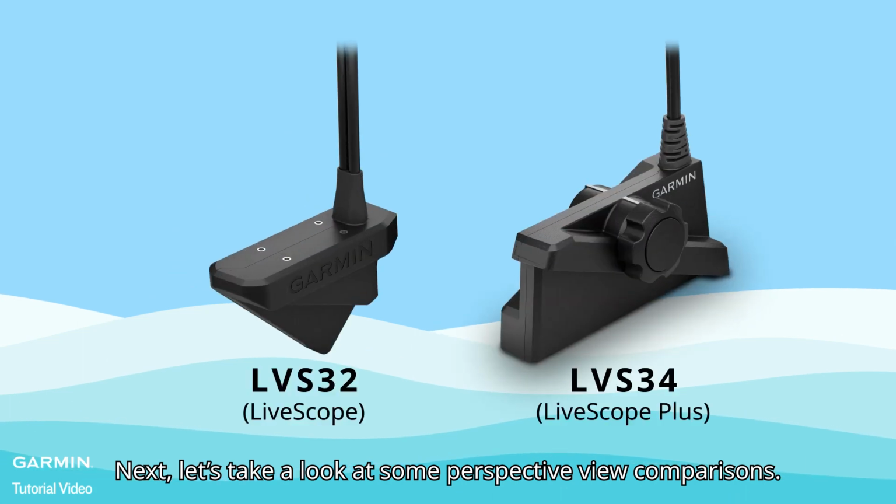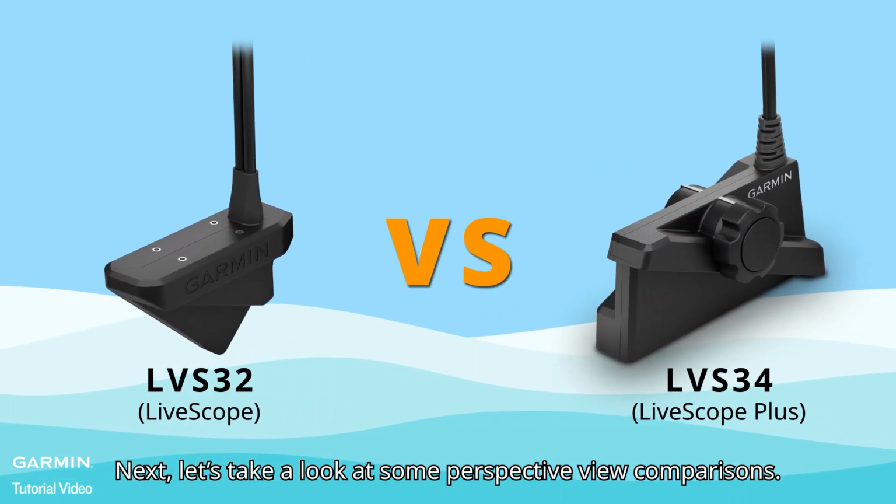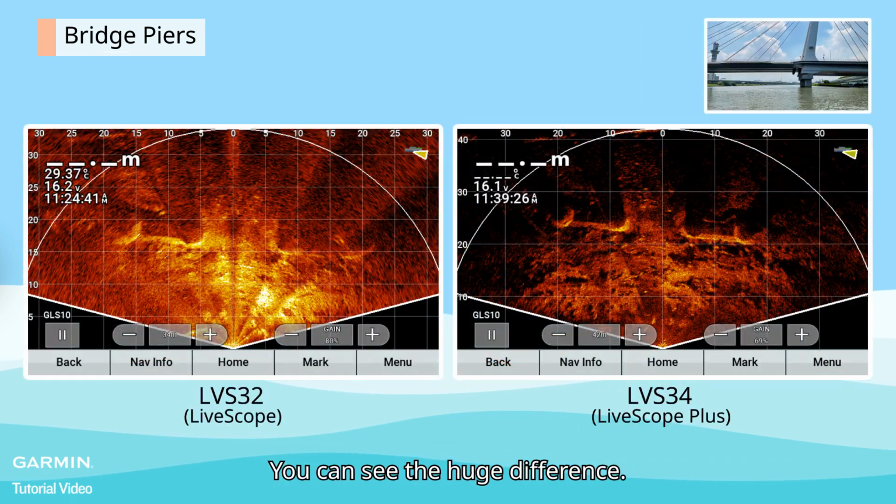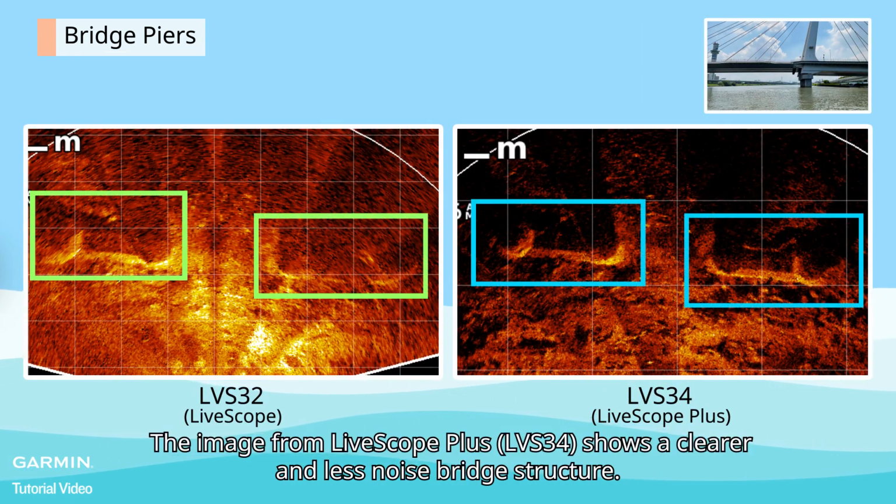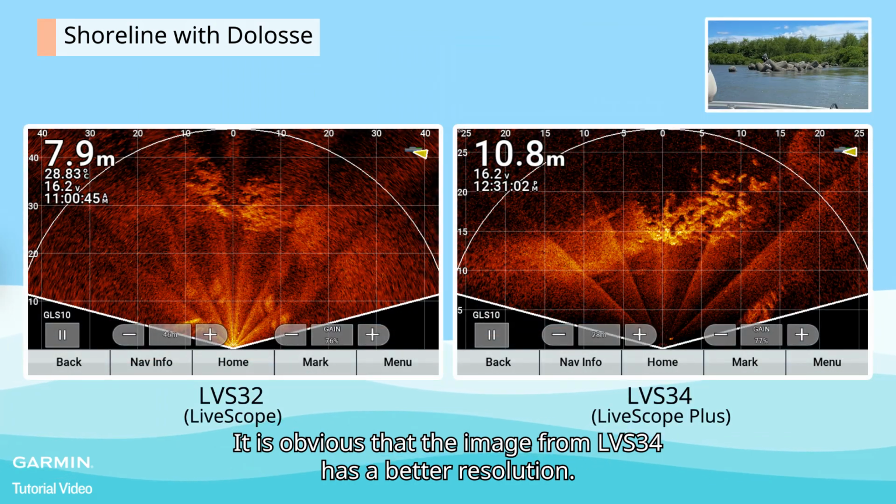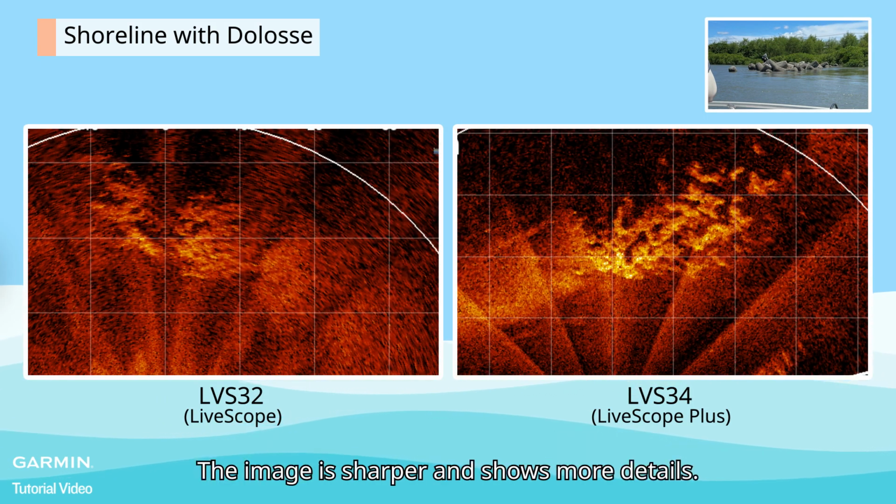Next, let's take a look at some perspective view comparisons. First, bridge piers. You can see the huge difference. The image from LiveScope Plus shows a clearer and less noisy bridge structure. Next, shoreline with DOLOS. It is obvious that the image from LVS34 has a better resolution. The image is sharper and shows more details.